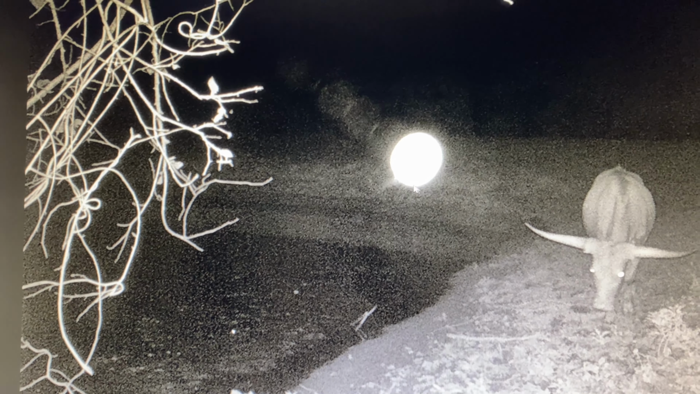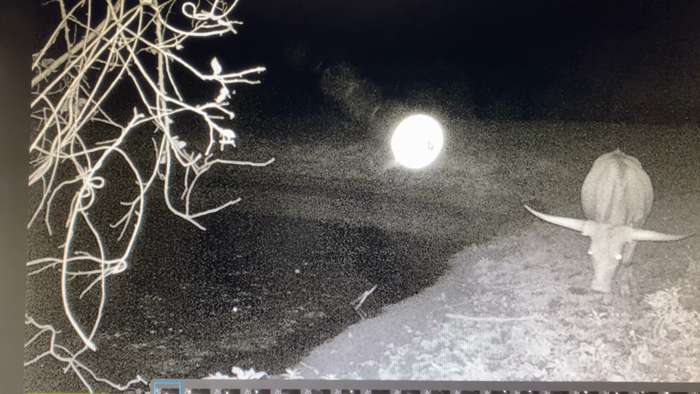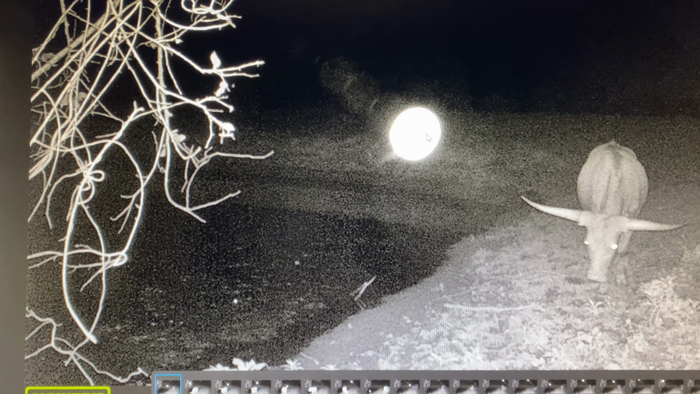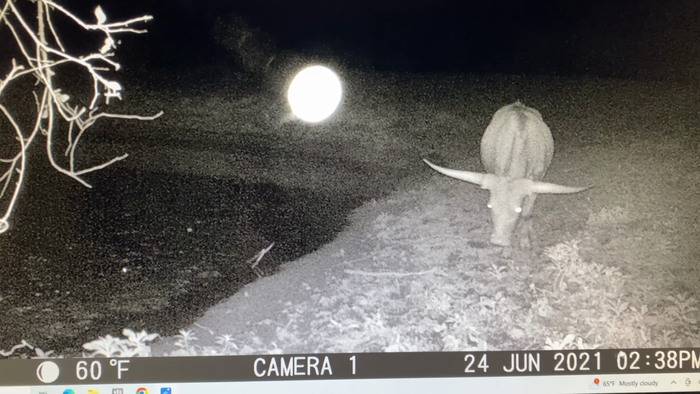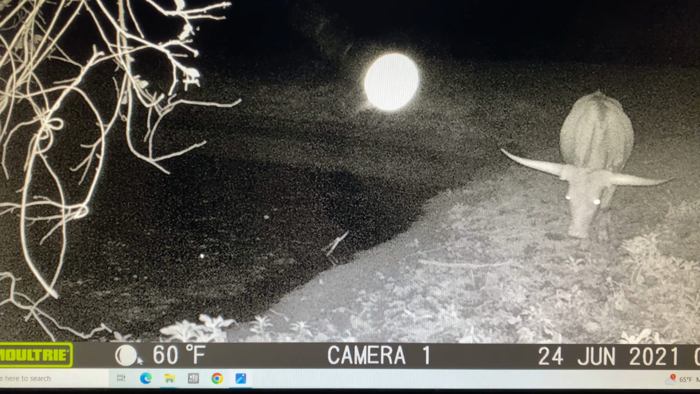you'll see there's this bright orb here. Now at first I just ignored it. I thought, oh, there's a lens flare on the camera. But the closer I looked at it, the more it didn't make sense. Again, this is at about 1:30 in the morning. This time is incorrect. The date is incorrect. The temperature is correct, but the lunar phase is not correct.